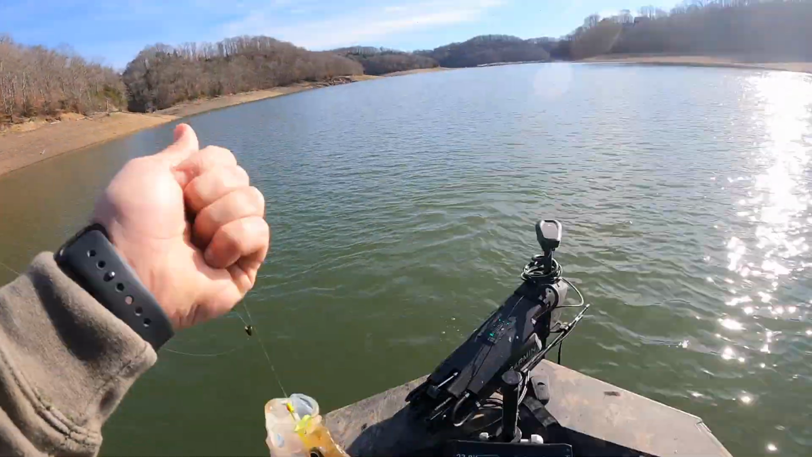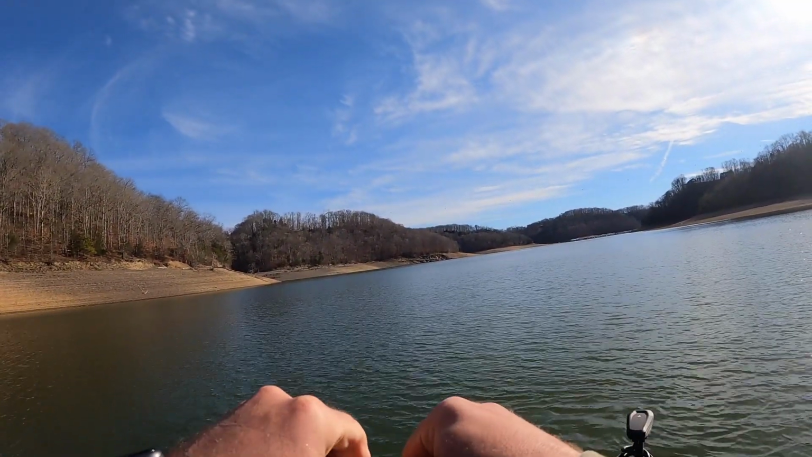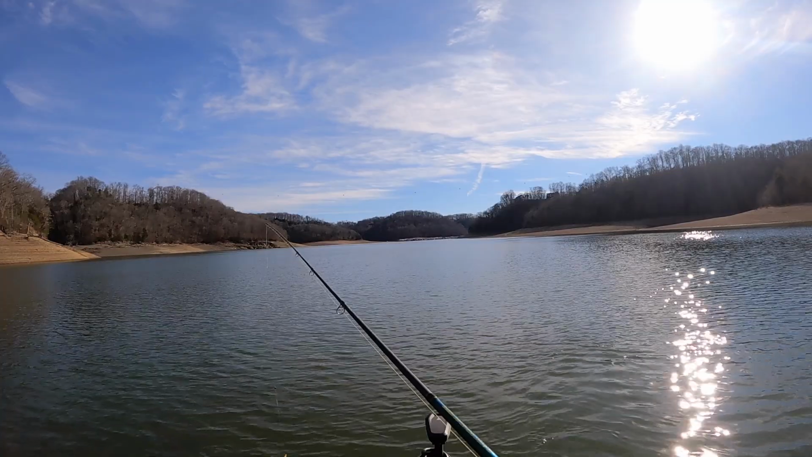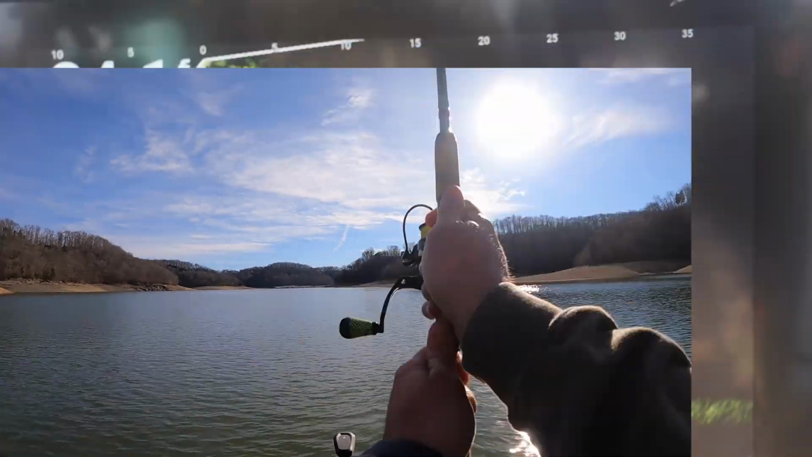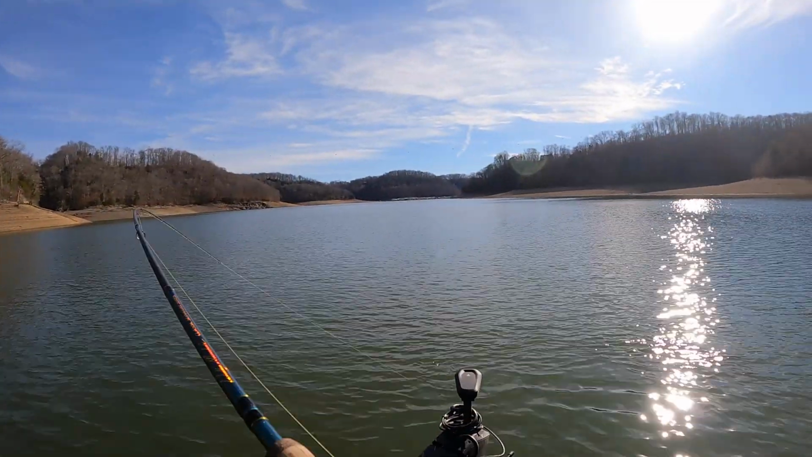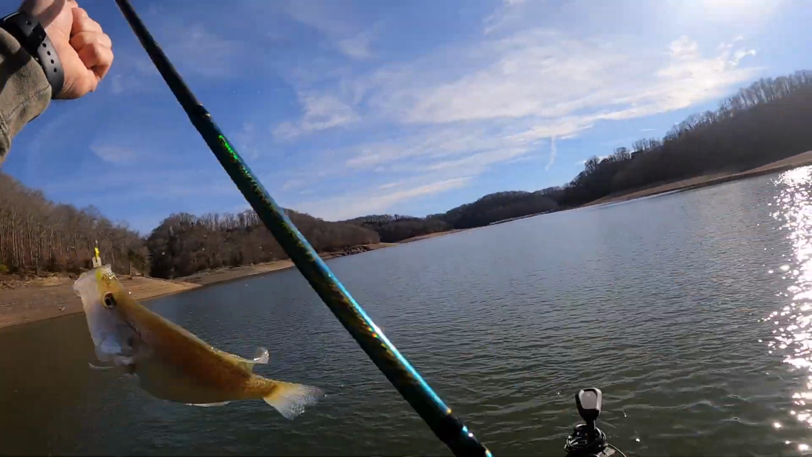Big chunky fish. Oh, he. Look at that one. Oh yeah, a little better fish.